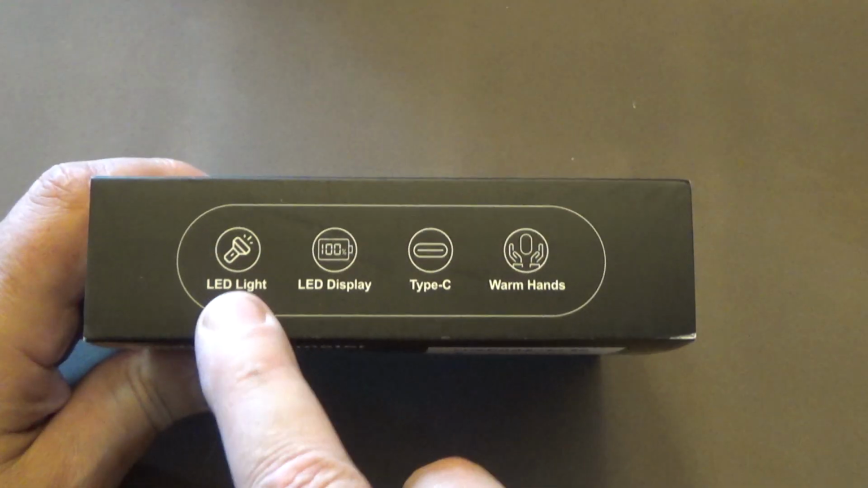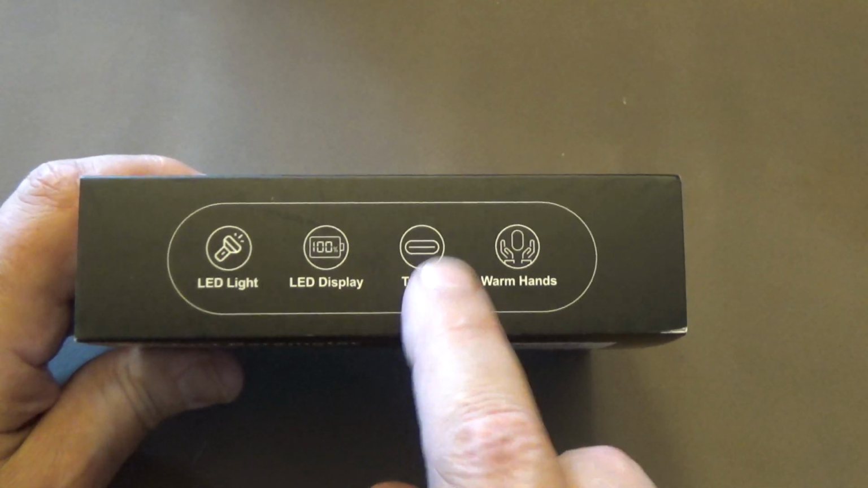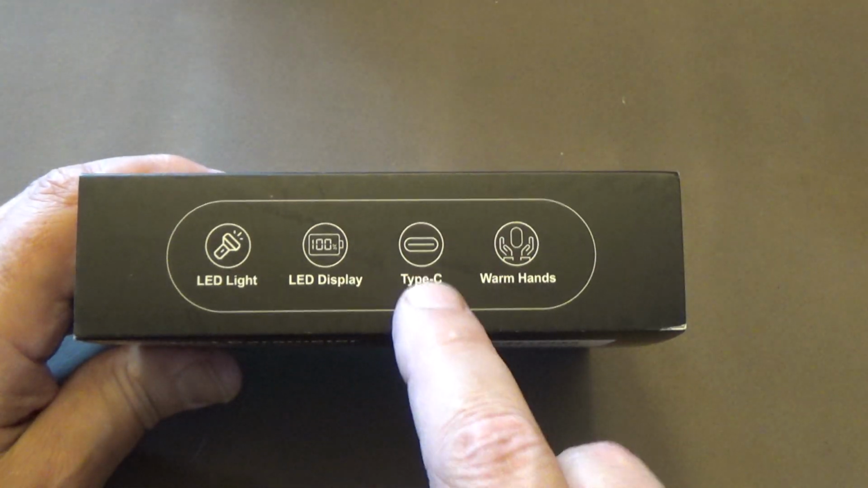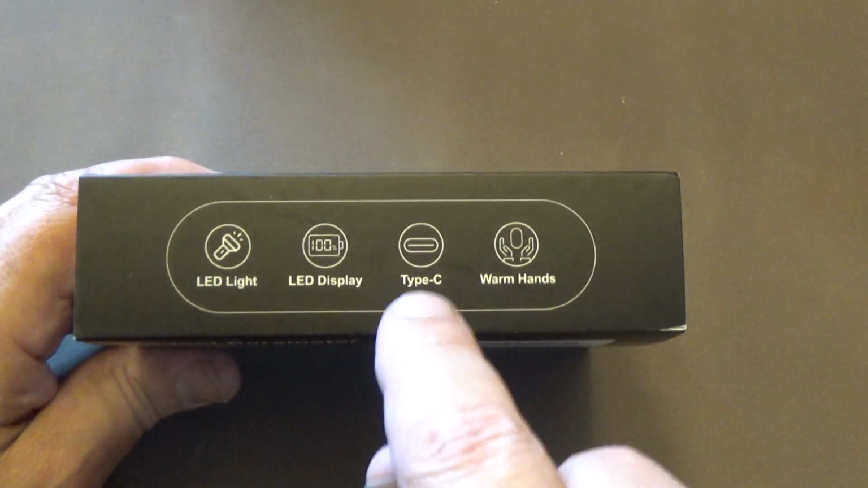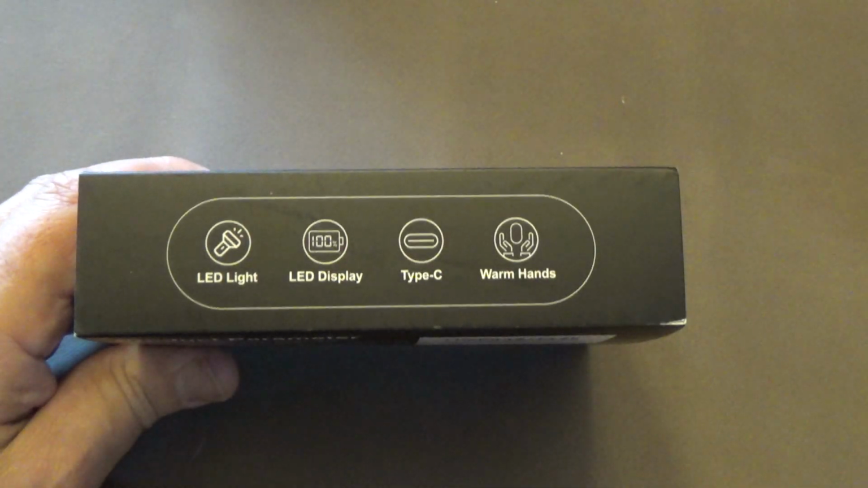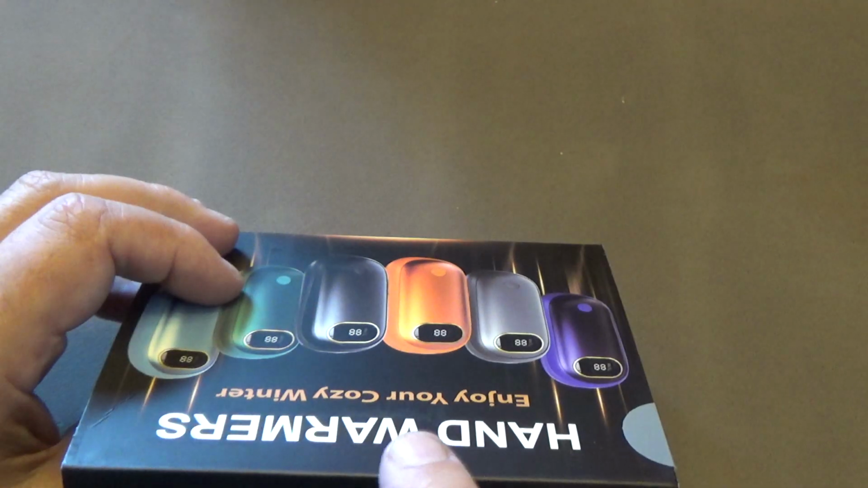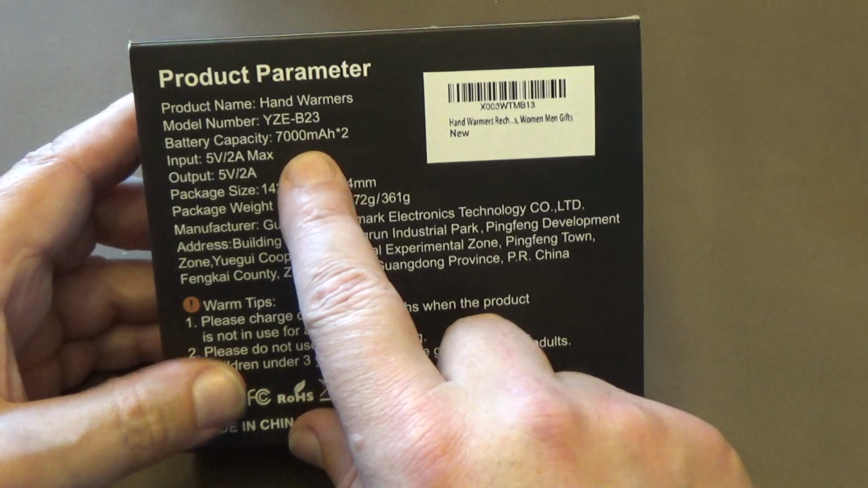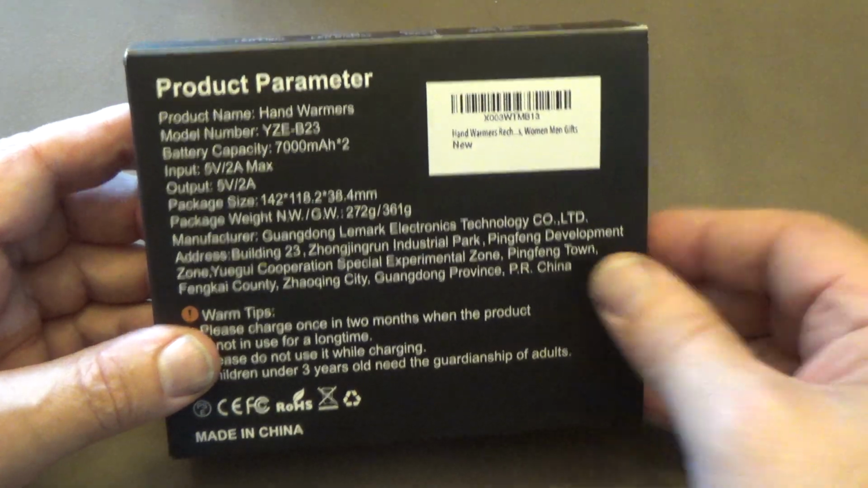It does have an LED light. It's got a digital display. It is Type C, which is one of the big things for me on any electronic device. That micro USB needs to go completely away. That's too old school. Type C is the way to go. You can plug it in either way. Carries more current, so things charge faster. So whichever brand you end up choosing, if you end up buying a pair of these, make sure it's got a Type C connector. It does have a 7,000 milliamp hour battery. Of course, charges by USB.